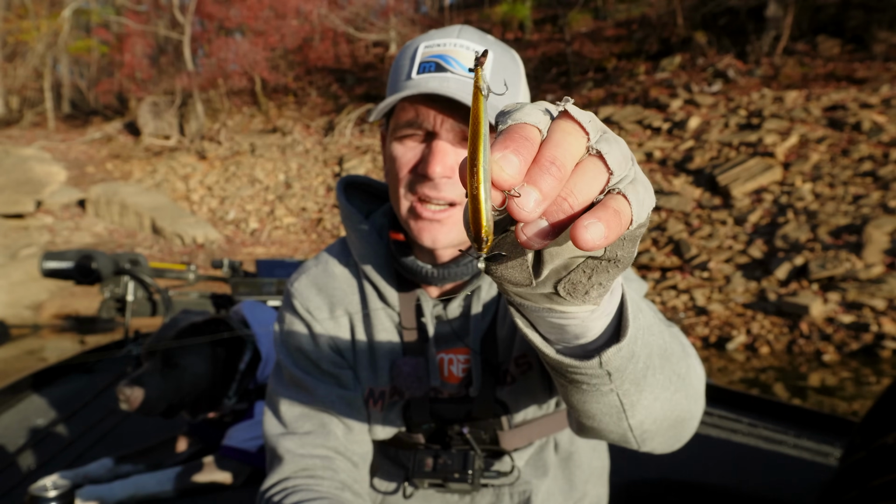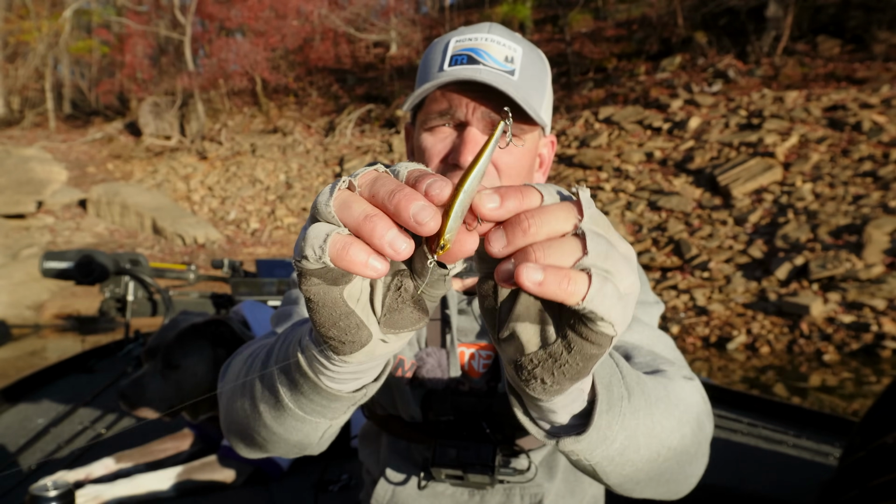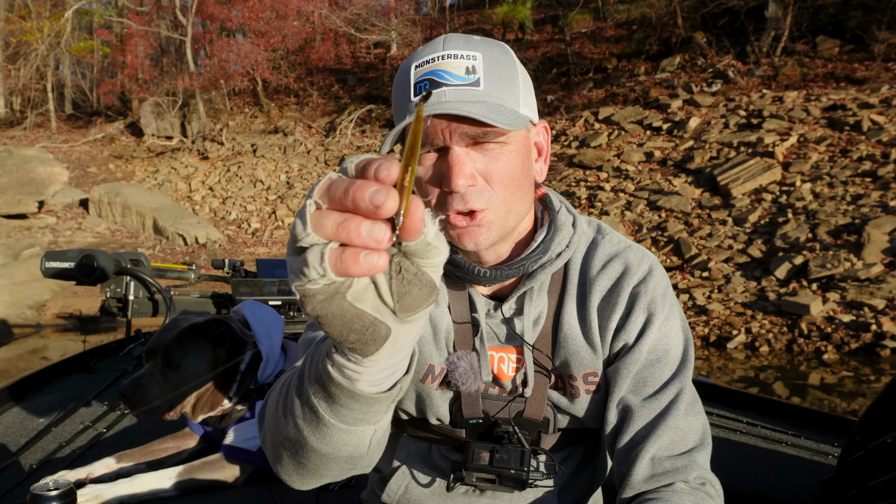This Duo Realis, when you're reeling it, has this little kind of rolling shimmy to it. And then more importantly, when you actually stop reeling it, it kind of shimmies down, almost like a Senko. It sinks vertically, and it does this little kind of shaking back and forth. And that loop knot accentuates that action by like 1,000.